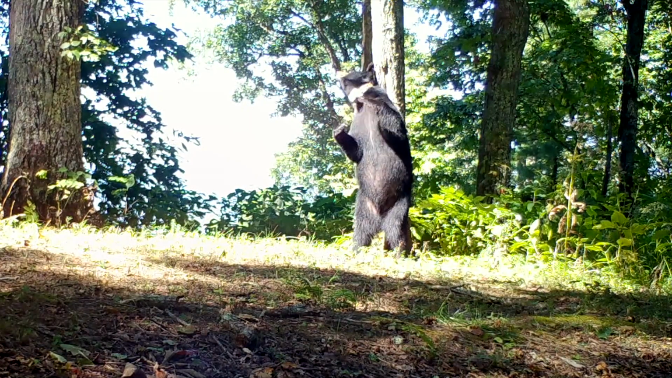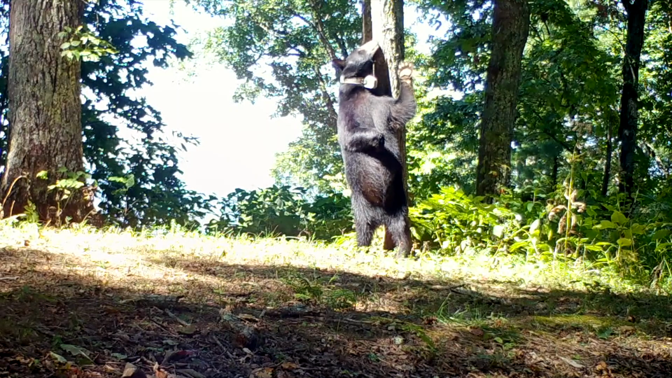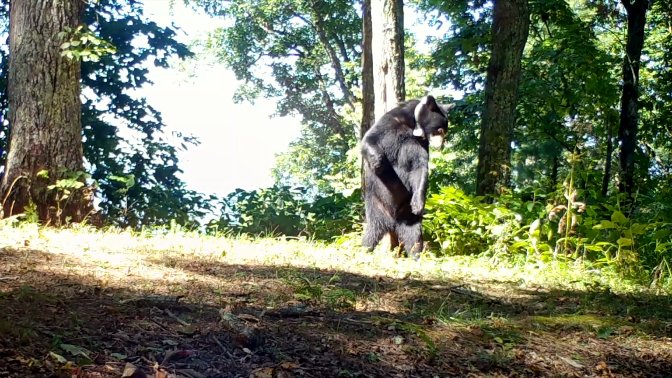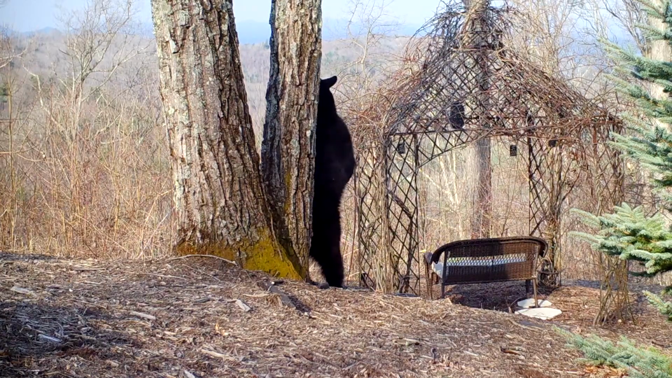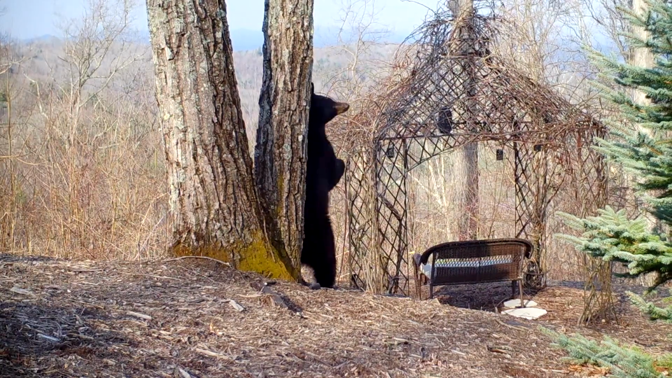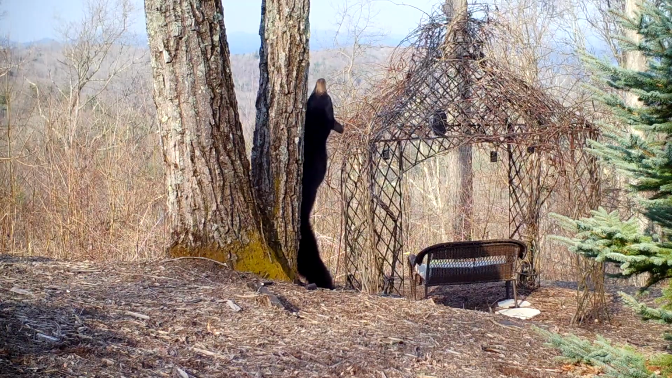I've discovered a couple more bear trees on our property, which makes me really happy, like this tree that Miss Bell is marking. And this other tree being marked by the first bear we saw in 2021. I'm pretty sure this bear wintered over only a few steps away from this tree because I found a recently vacated den the day after I captured the video.